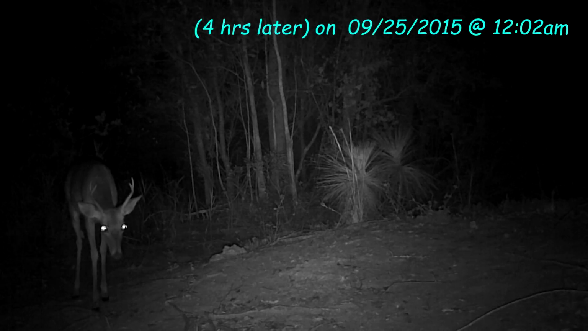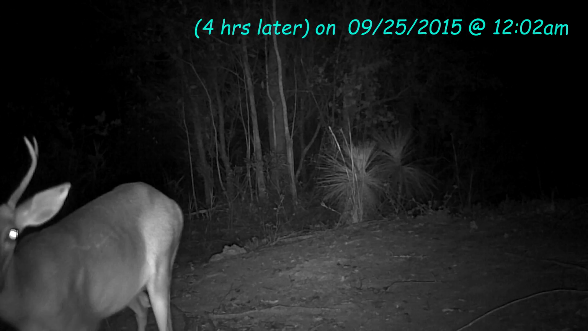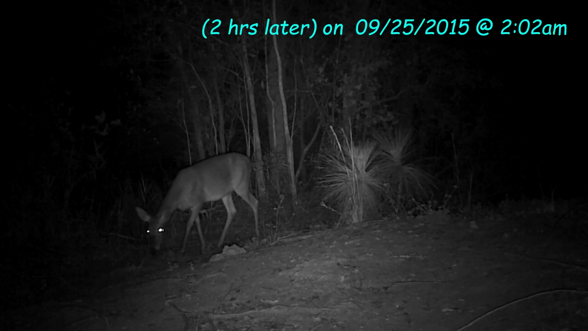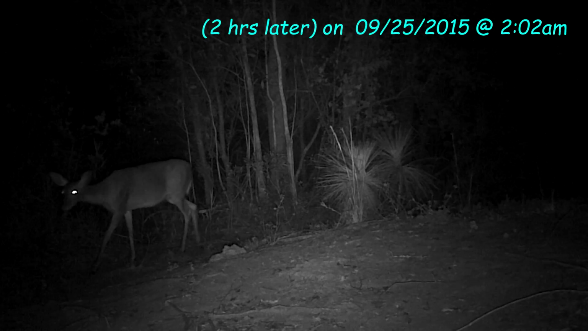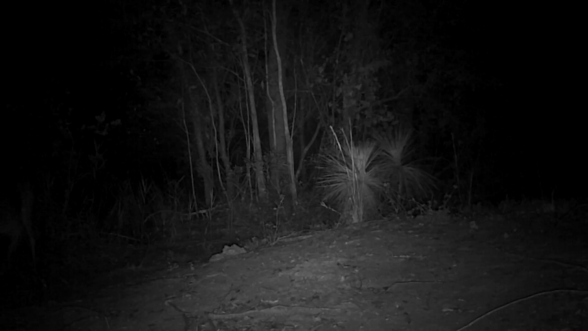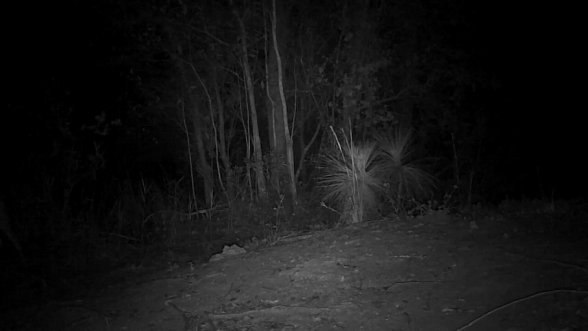Now we'll head into day 3, just 4 hours later. There's this 4-point buck again. And you'll see, I'll point out when the other one shows up, it looks just a little bit different. And 2 hours later, this doe is back again. Just see her legs. She's just standing off there at the edge, but she'll turn and walk in front of us.